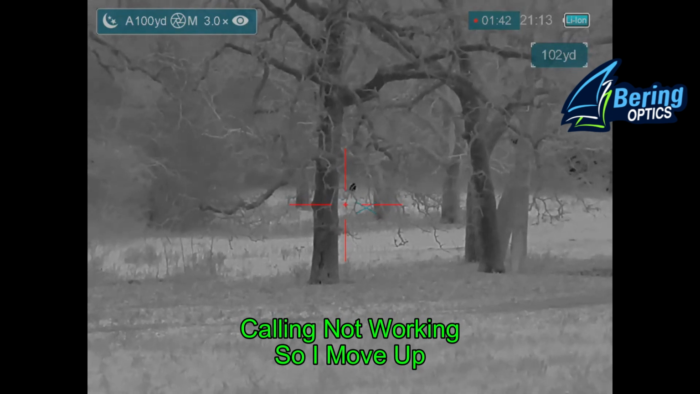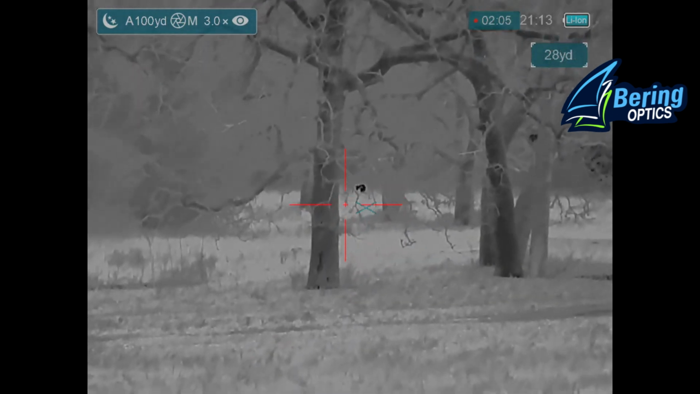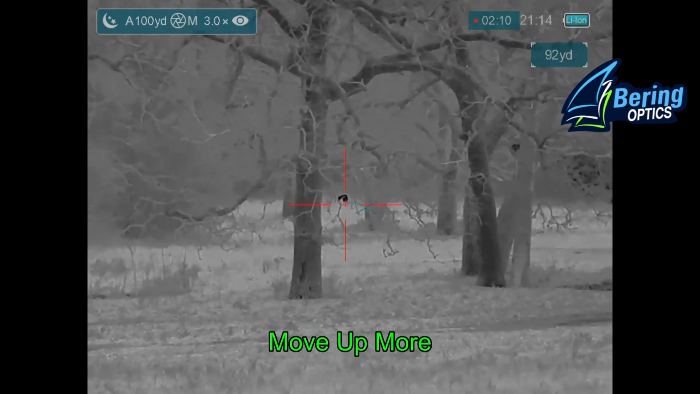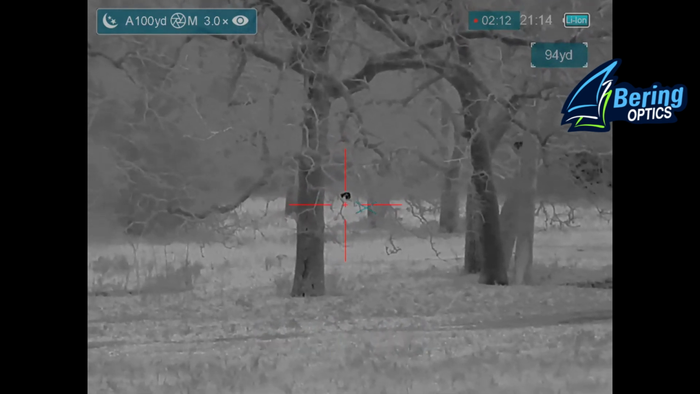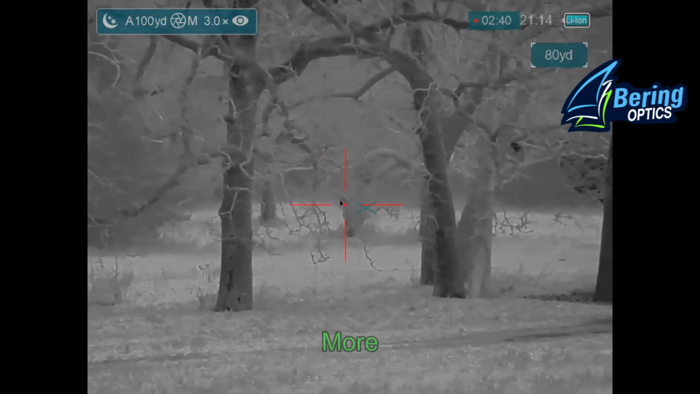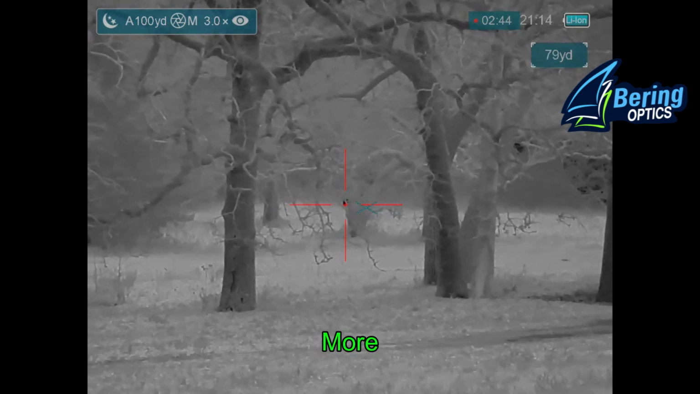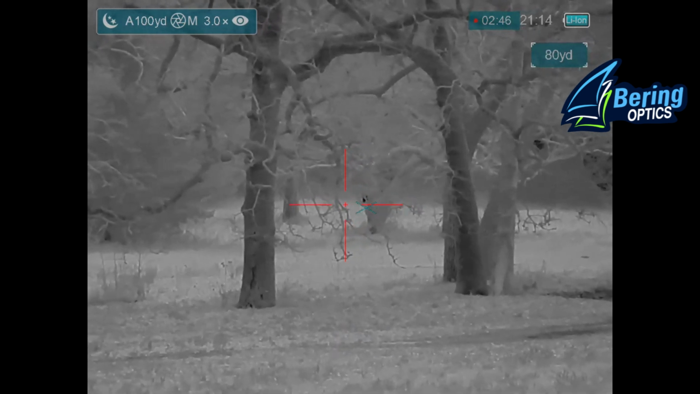So because it's not coming towards me and I don't have a shot through the branches, I'm trying to better my position by moving up some, trying to get below the branches or around the branches to find a hole in the branches in order to take a shot. And it's just not happening at this point, so I keep moving up.